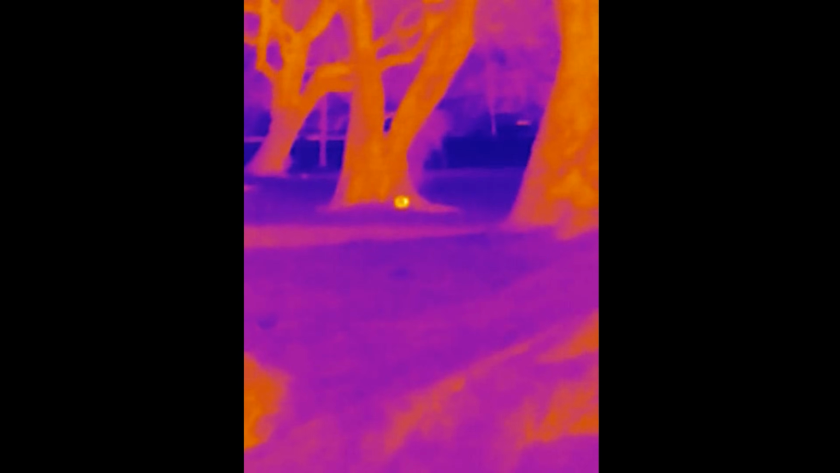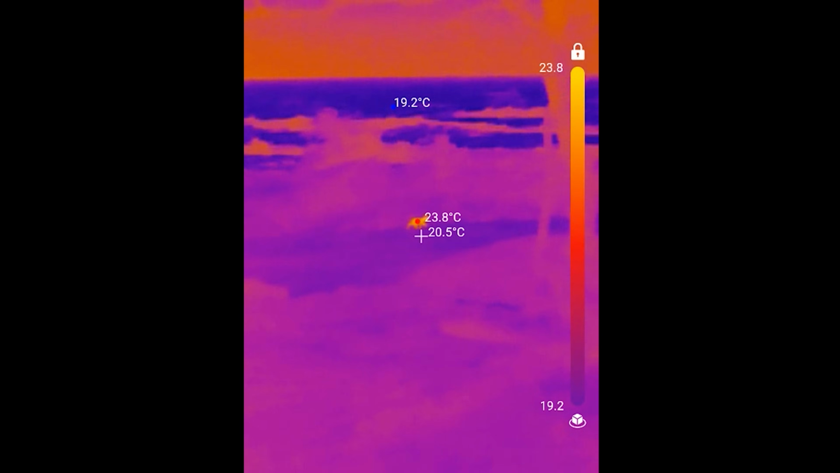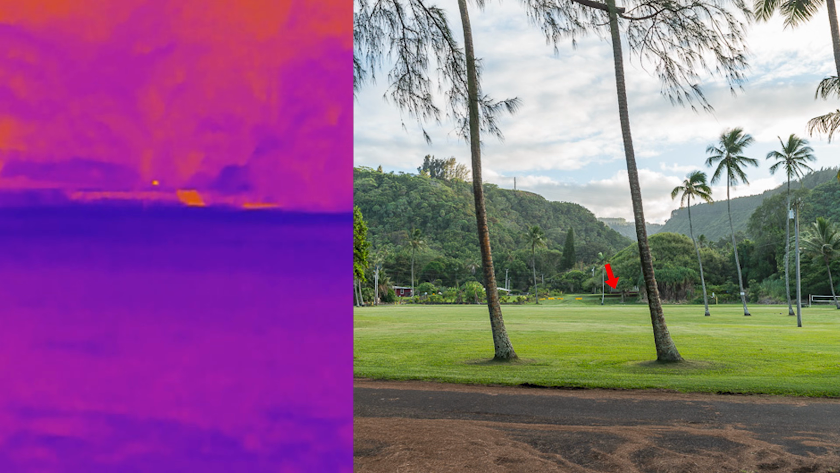During this week, we also went camping and there were a lot of stray cats around, so I filmed a few of them too. Here's one running away with the ocean waves in the background. I thought that looked pretty cool. And here's one that is super far. This cat was probably more than 500 feet away.